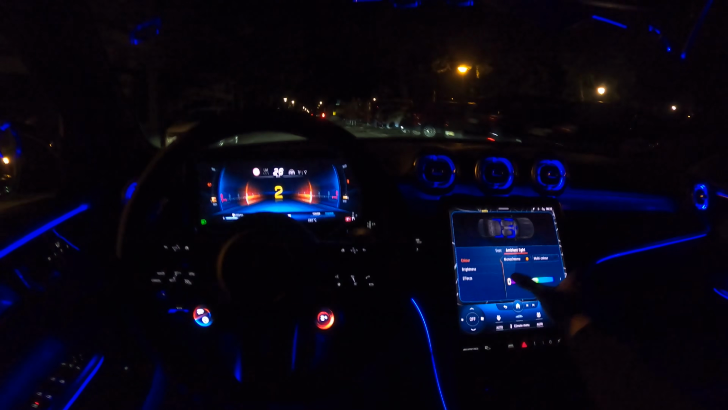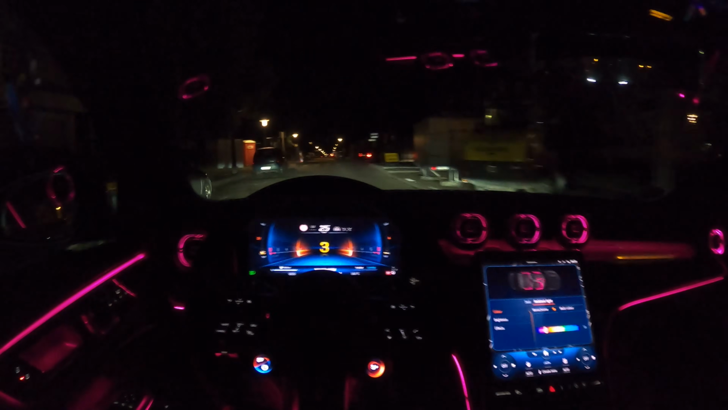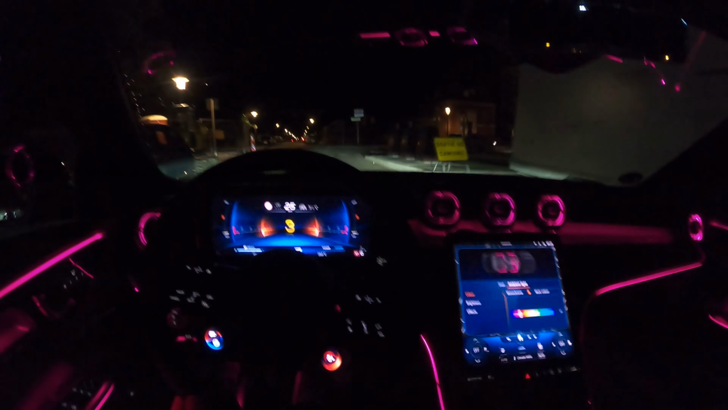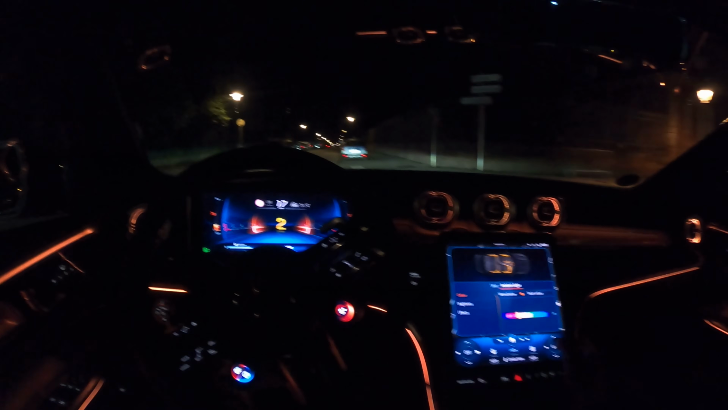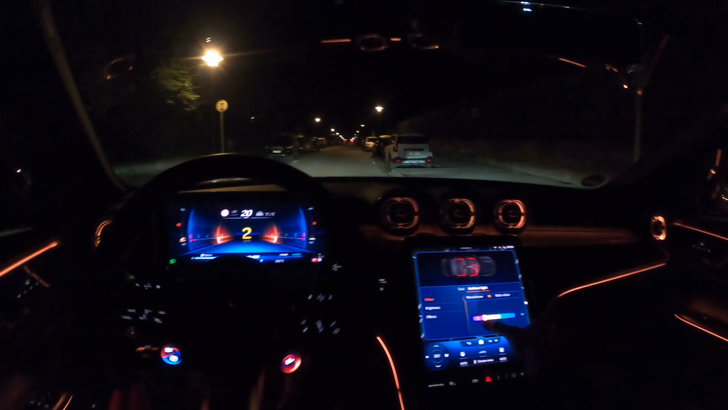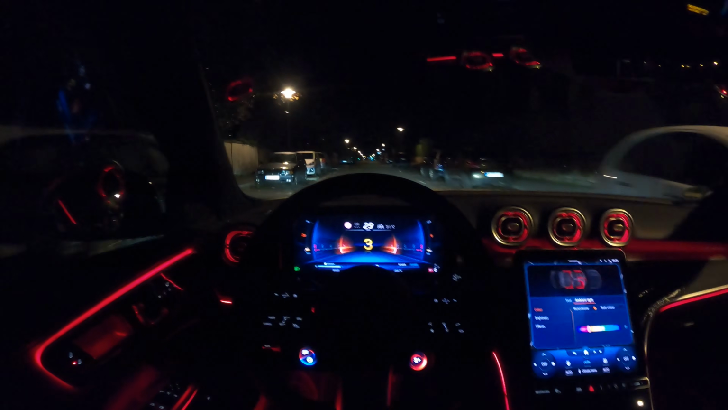Wow. Or the pink one. Let me just find it for you. Yeah, which one do you prefer, guys? The pink, the blue, or the red? I will be keeping it full red. That's not red. I said red. There we go. Okay, guys.